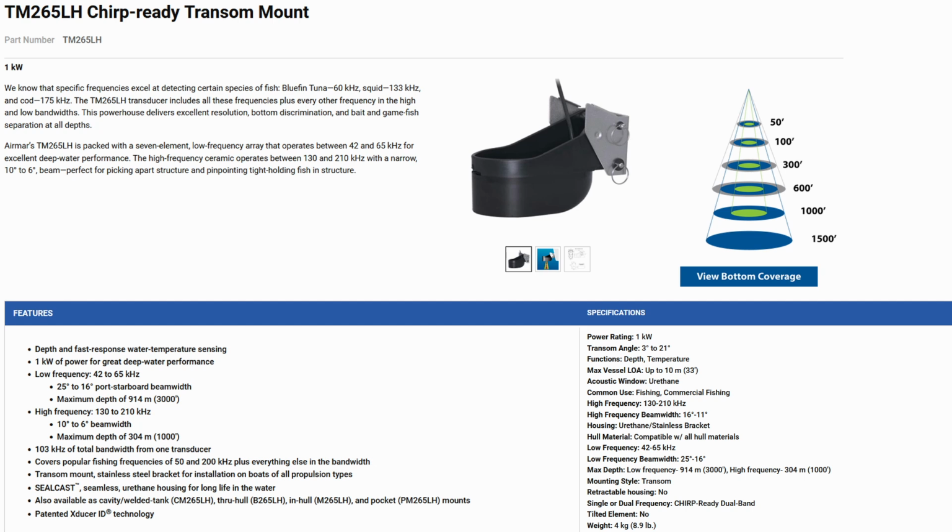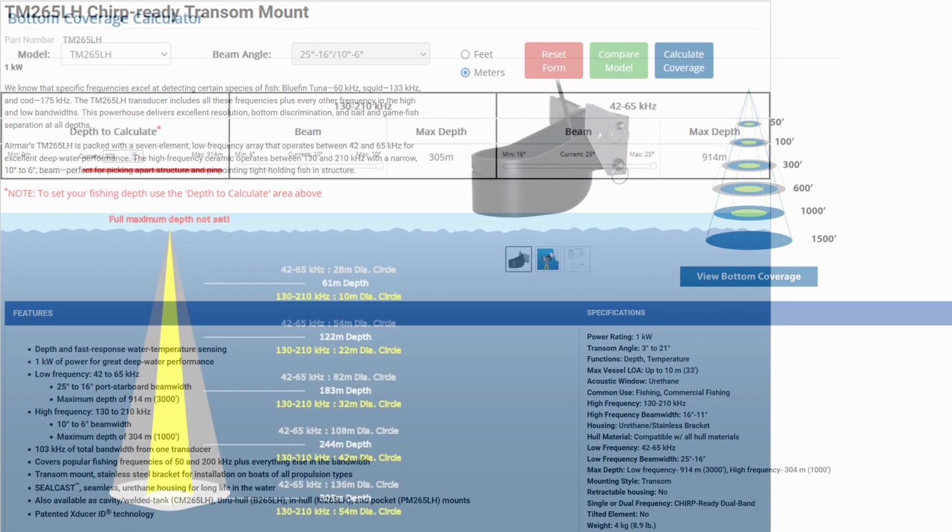Now this is a slide taken from the AirMar webpage, and it shows the specifications for the TM265LH transducer that I've been using as a basis for this video. All transducers are similar. This is just one that I'm familiar with, so I used it.